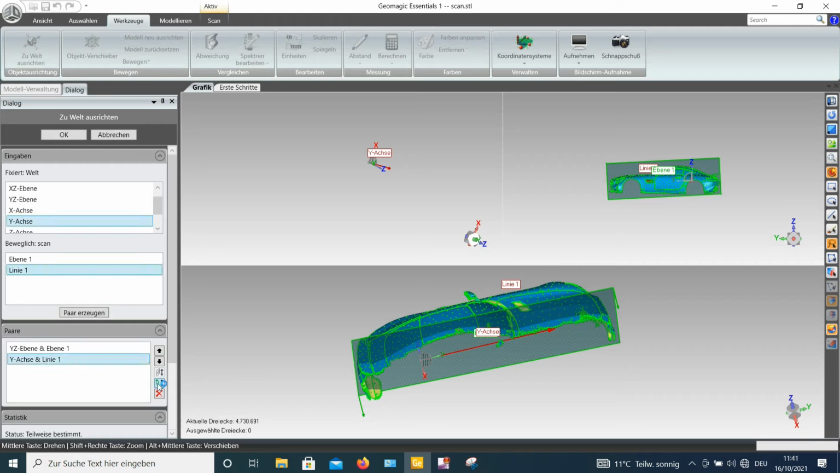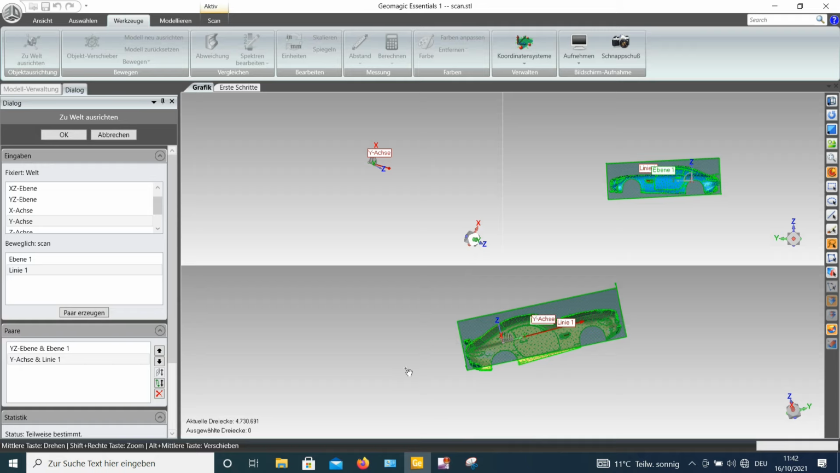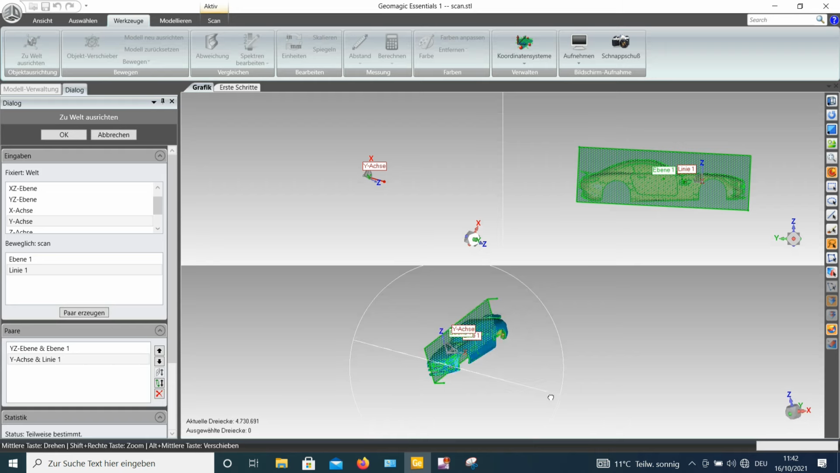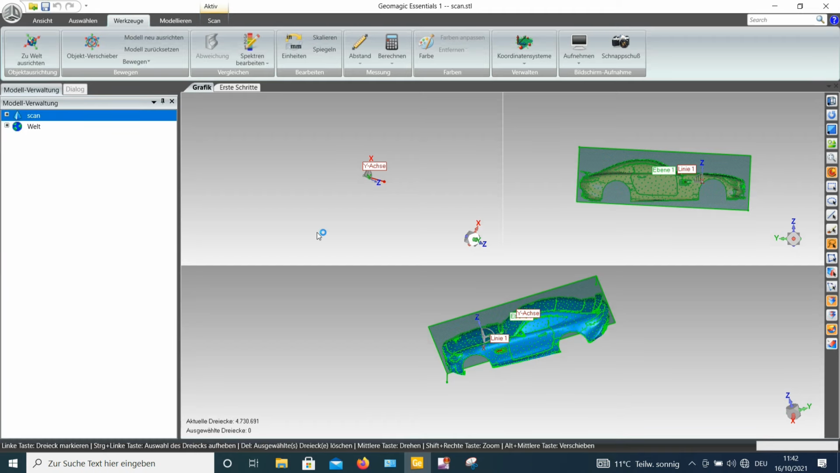I have to change the orientation. So this looks better to me. I will choose this orientation, say OK.